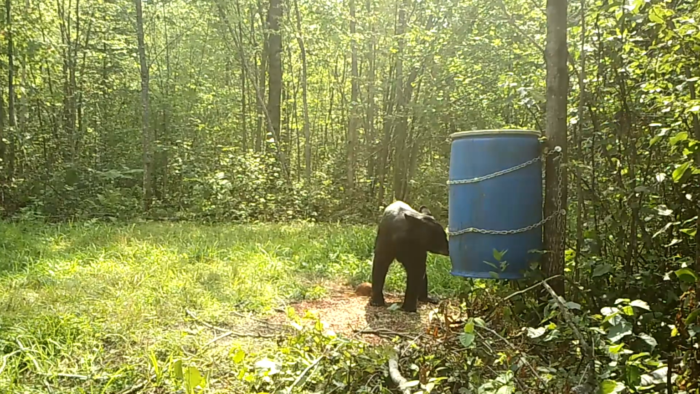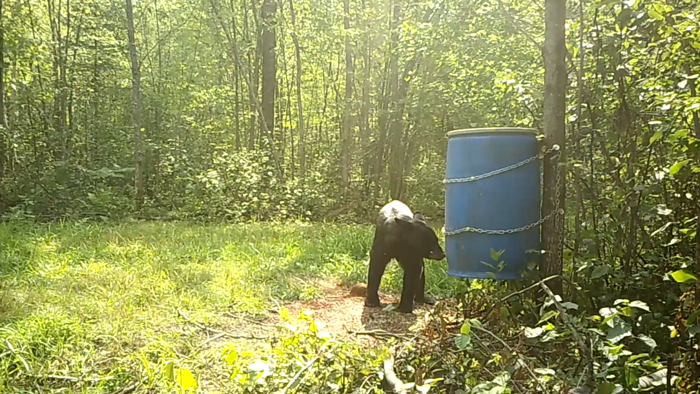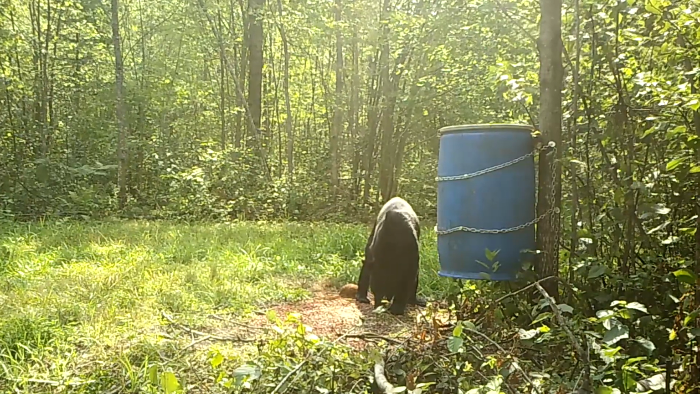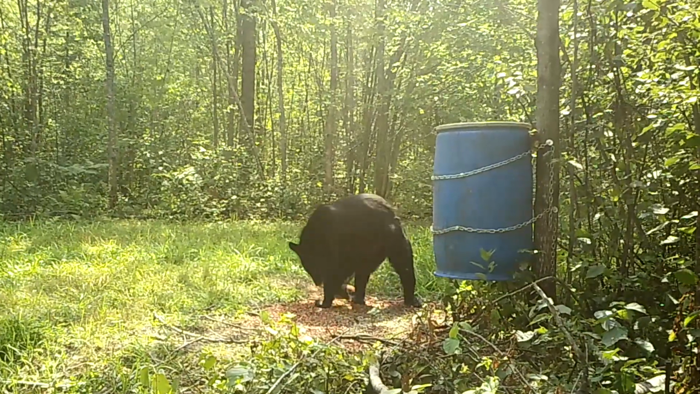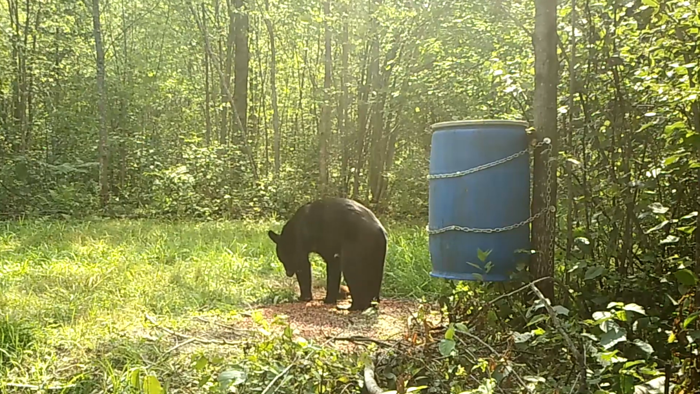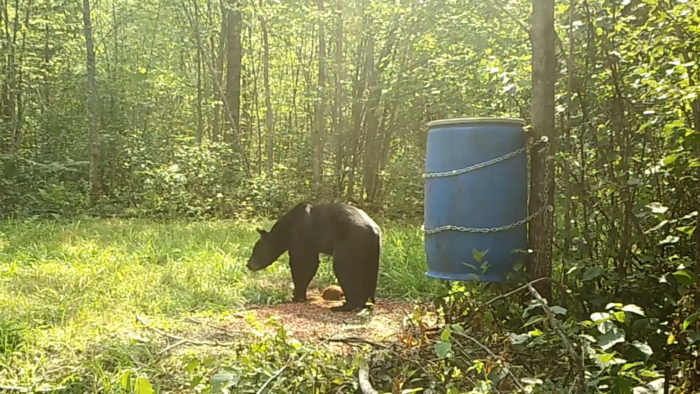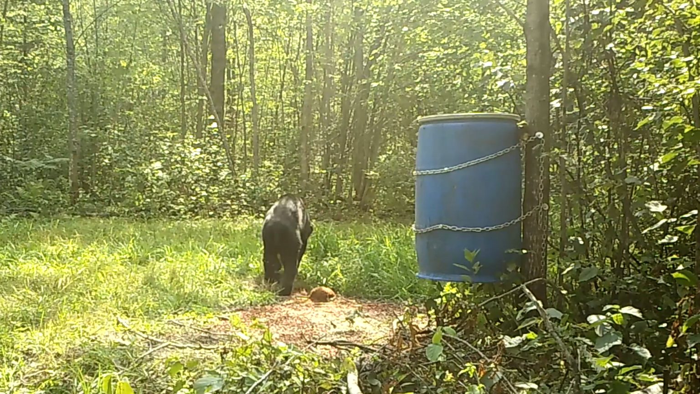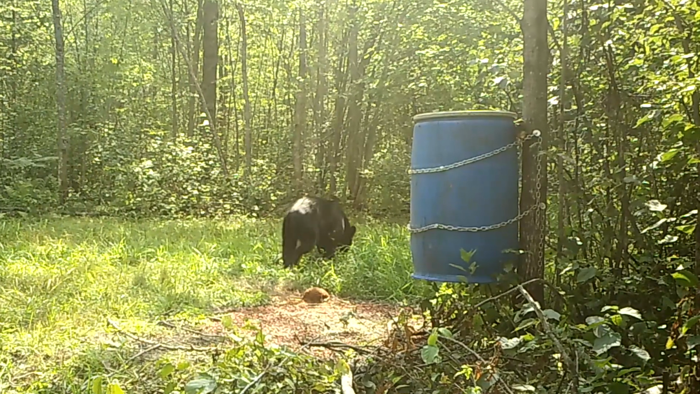This is several days after we put this bait out here, so it took them a while to find it. But now that they're here, they seem to be interested. This is probably about 3:30 in the afternoon on this day. They don't stick around for too long. They kind of checked it out. They don't seem to be eating too much of the food, and then they kind of went on their own way.